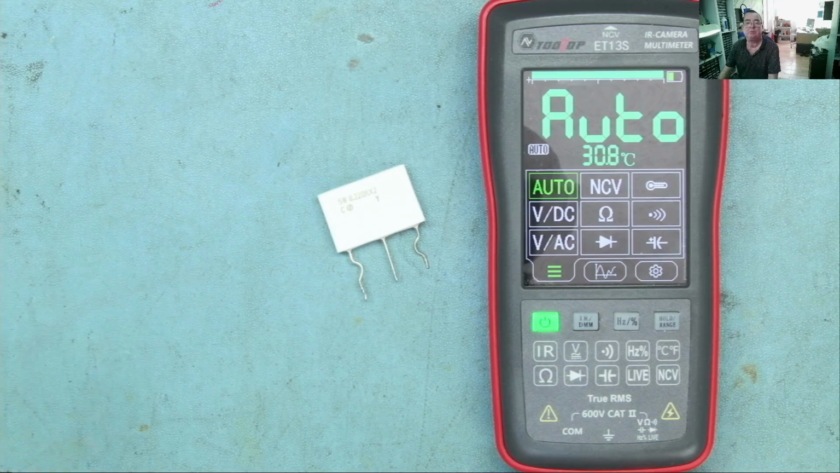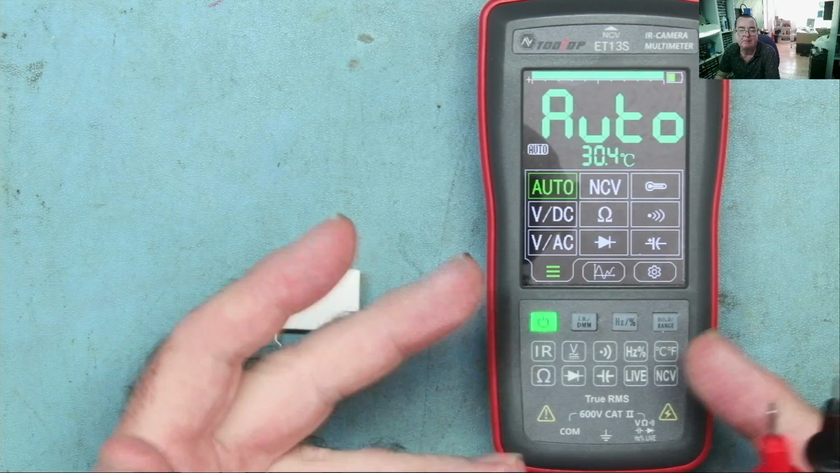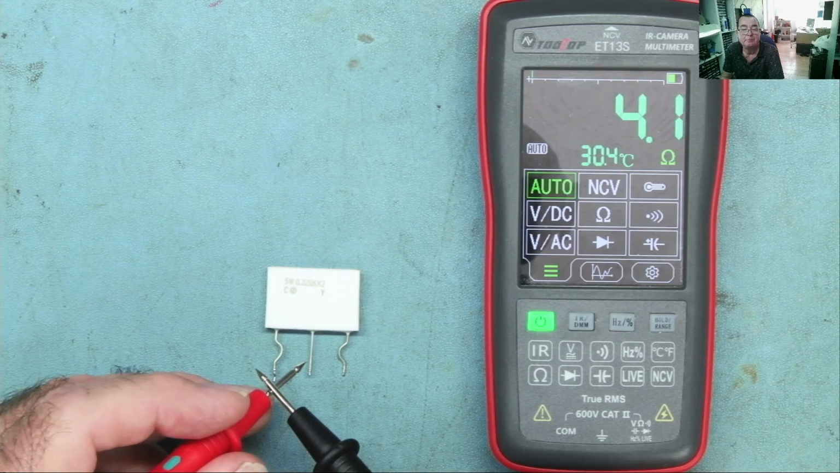Okay, so this is what I was mentioning about implementation of this. Yeah, maybe I was a little bit wrong. It's not like a major problem, but I would have thought that you'd be able to get into the multimeter when you first power on without having to wait 6 seconds. And I need to mention that.